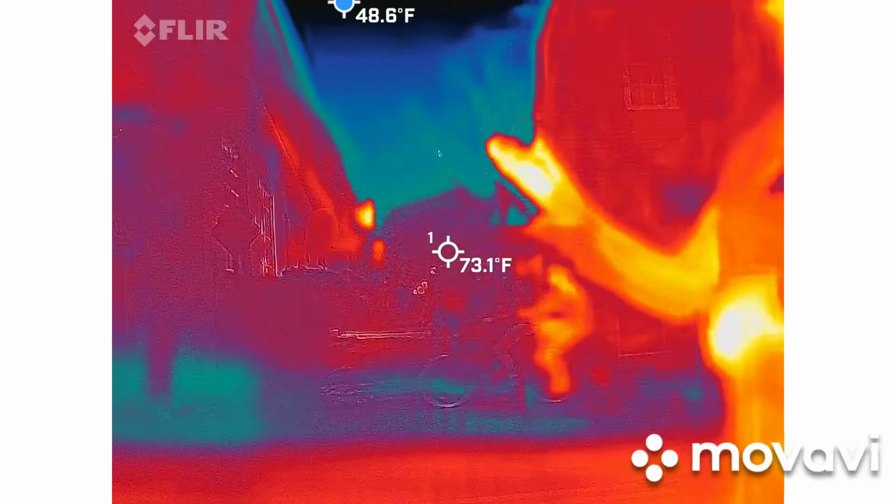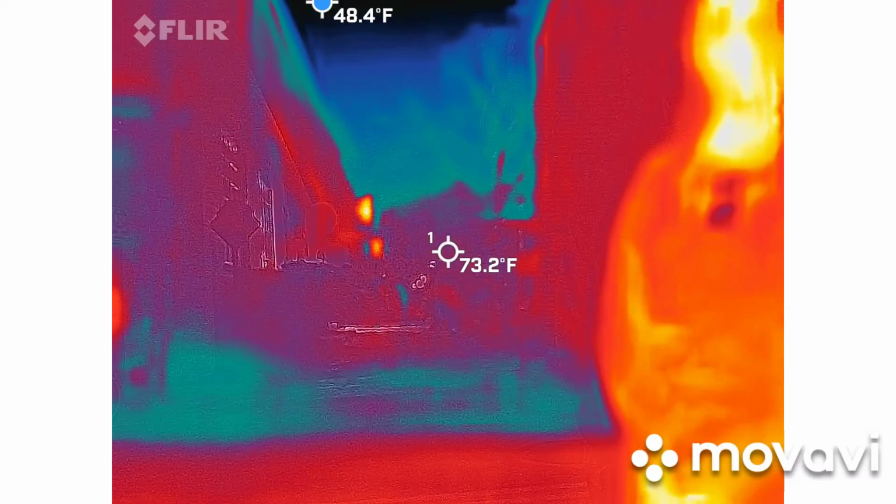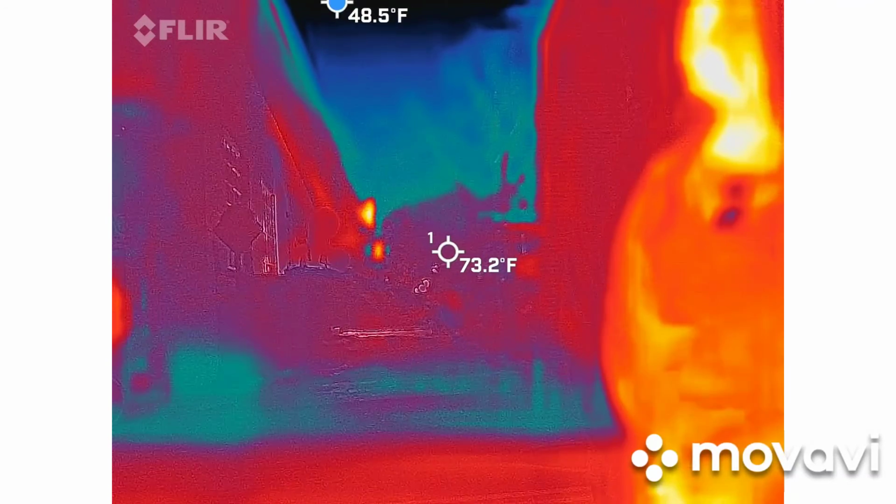London, was that you throwing that whistle? Yes, I thought so. That's why I didn't say anything. But anyway, me and London usually do it on the way back to our garage every single night.